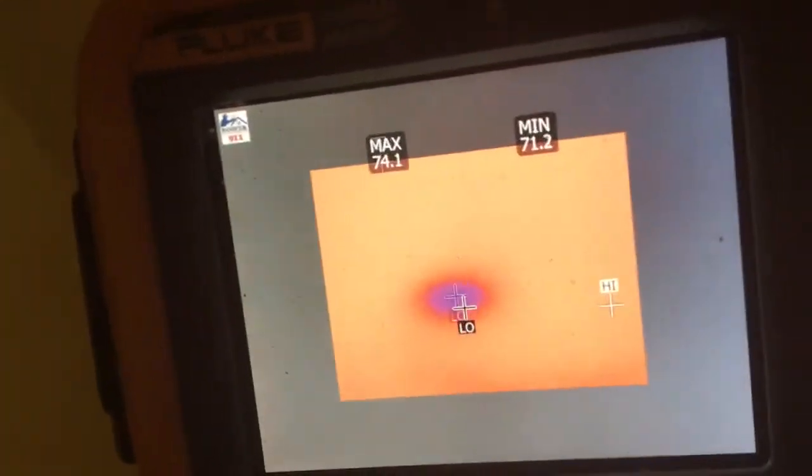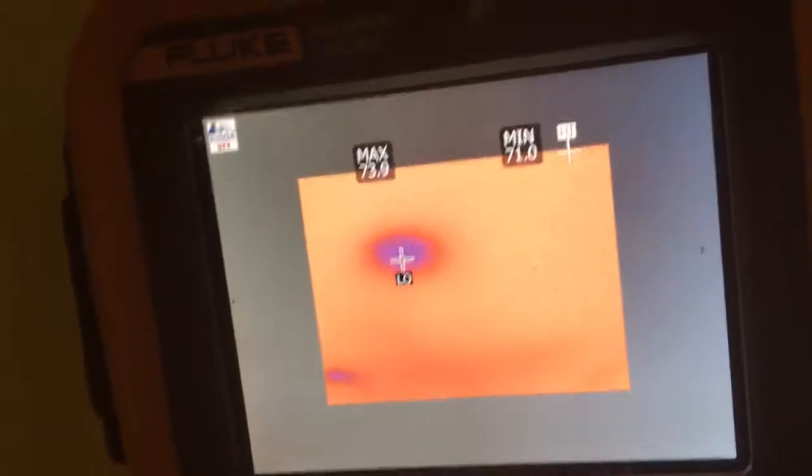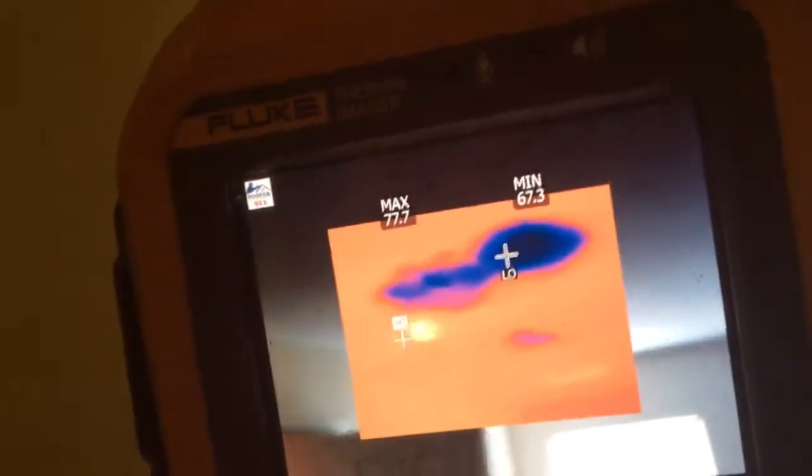So everything here is all dry. But yeah, there's a wet stain right here as well, but it's not visible to the eye. But there is wetness here as well. And then over here, this is another leak. And both of these stains are in alignment with this window. So eventually this window is going to leak.